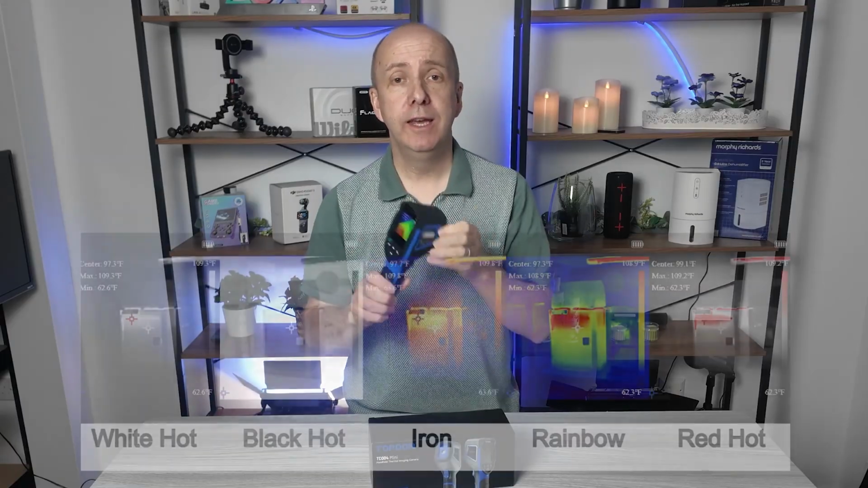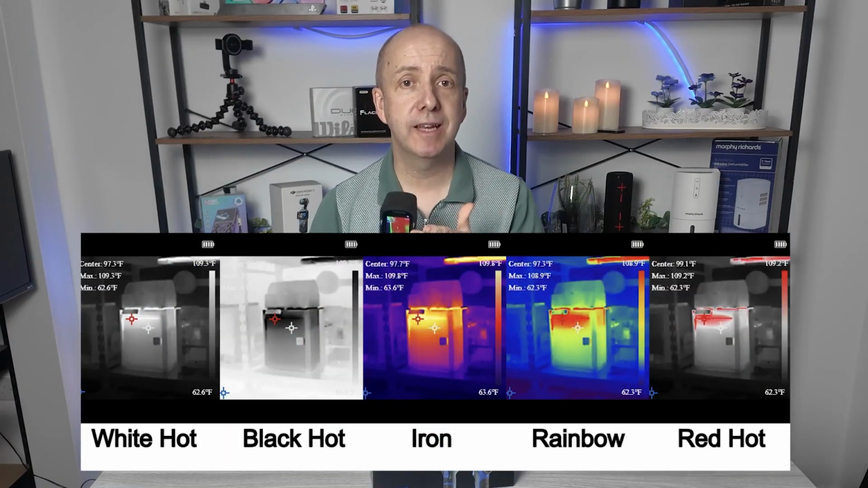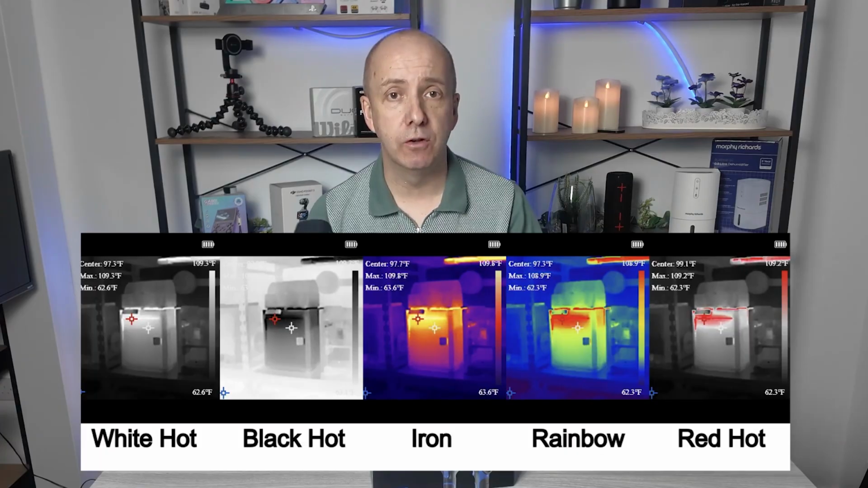Now it also has multiple color palettes as well, so it will give you 5 different option settings that you can view that heat source. Kind of black and white, bright red and orange, blue for cold. There's 5 different palettes that you could choose, and that would depend on the application that you're measuring, whether that be hot, whether that be cold, whether it be medium application. Whatever that is, you've got a palette there that will actually represent it better.